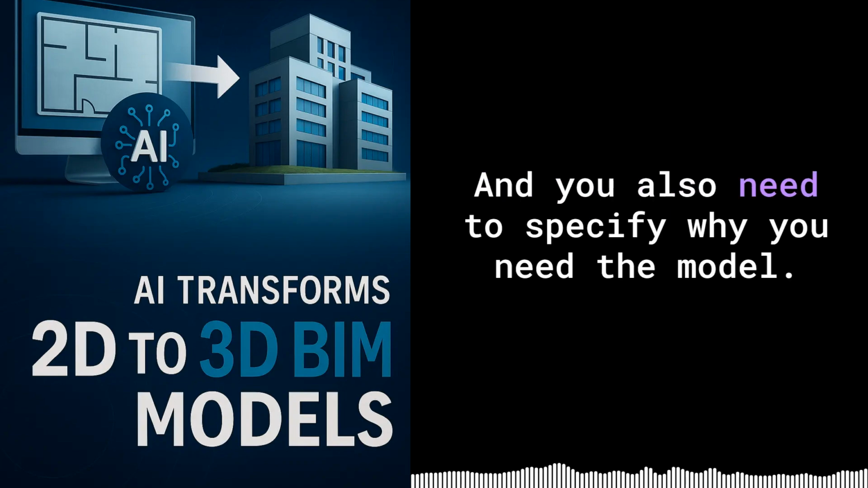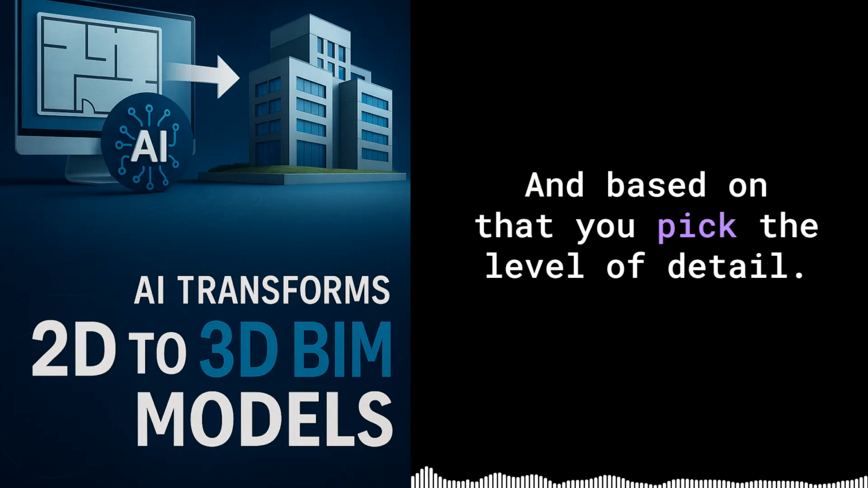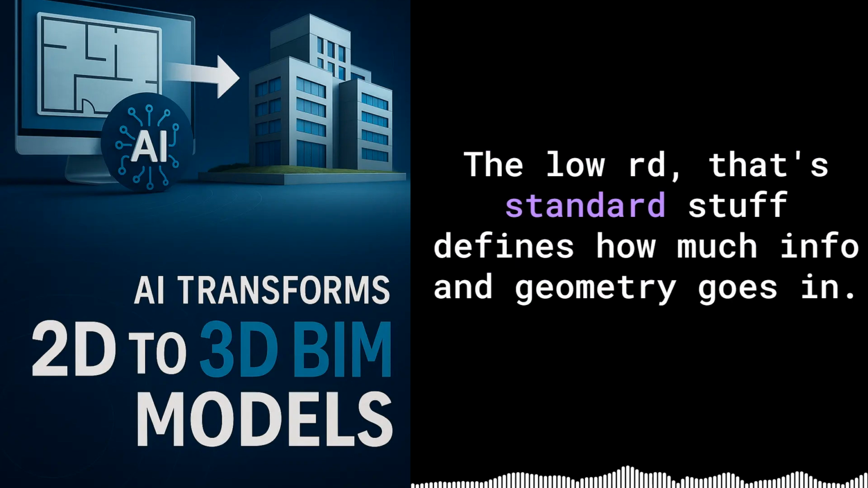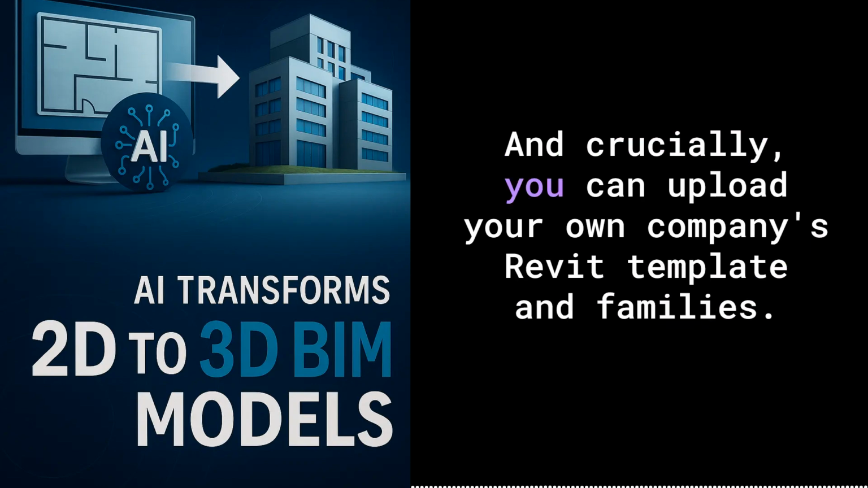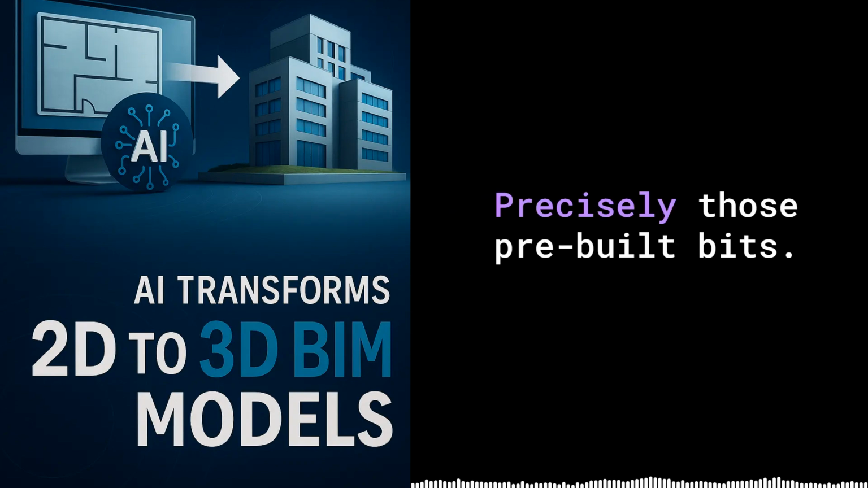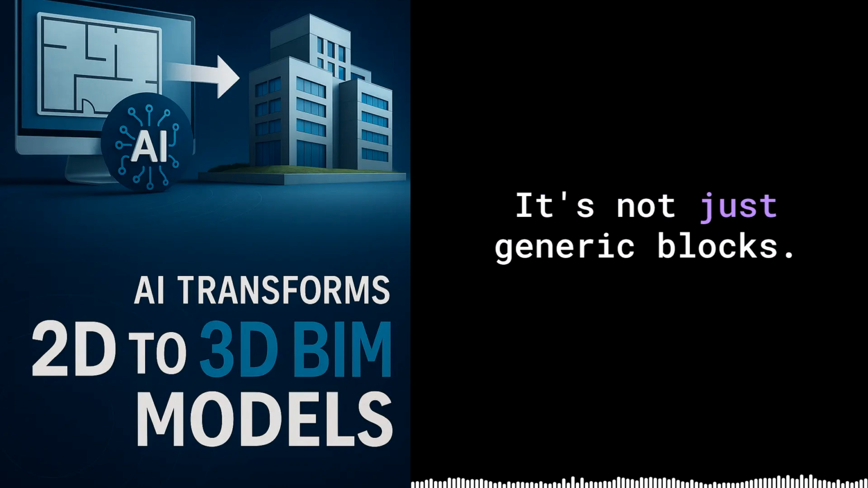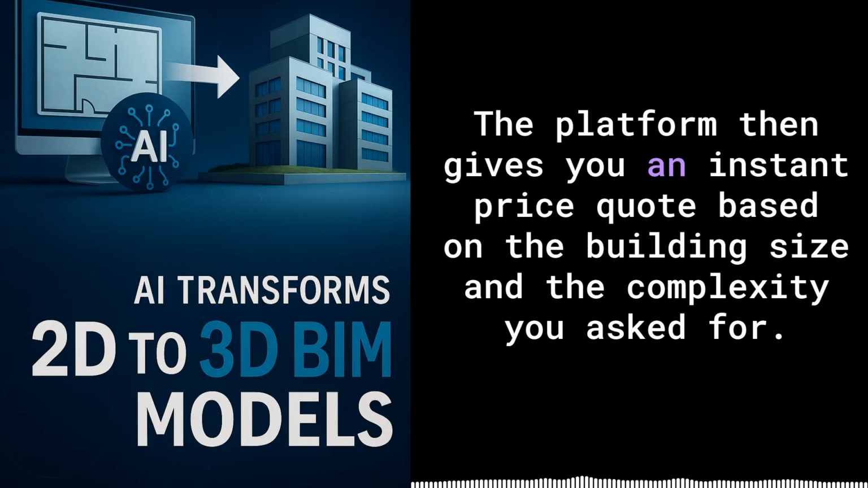Exactly. And you also need to specify why you need the model. Is it just for space management or a detailed renovation? Based on that, you pick the level of detail, the LOD, that's standard stuff, which defines how much info and geometry goes in. And crucially, you can upload your own company's Revit template and families. The families like doors, windows, furniture components. Yeah, precisely, those pre-built bits. This is really key because it means the model they generate can actually match your internal standards. It's not just generic blocks. The platform then gives you an instant price quote based on the building size and the complexity you asked for.